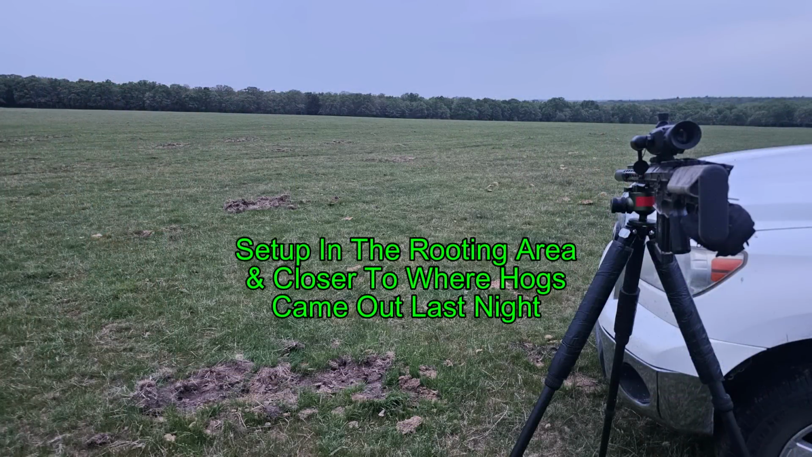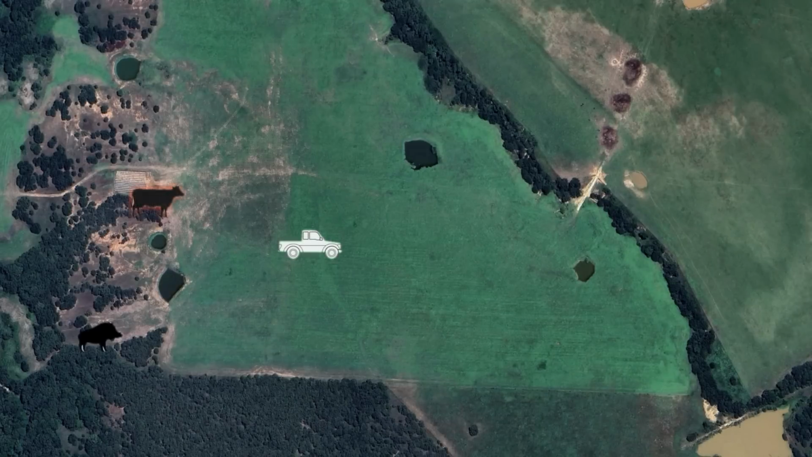So here I am set up in the rooting for the next night, closer to where the hogs came out. So I'm in the truck. There's some cattle in the field this time. The hogs come out, move a different direction. I get out of the truck, and I moved in order to get a better shot angle on the hogs before the shooting starts.